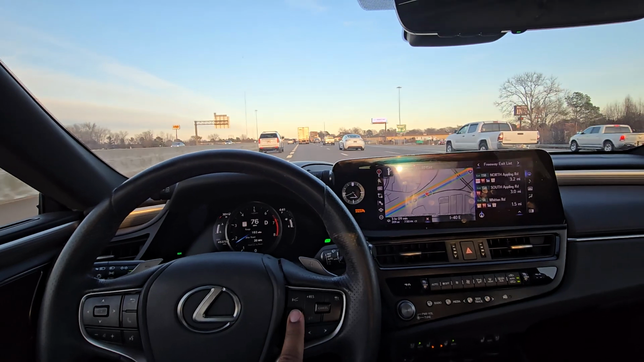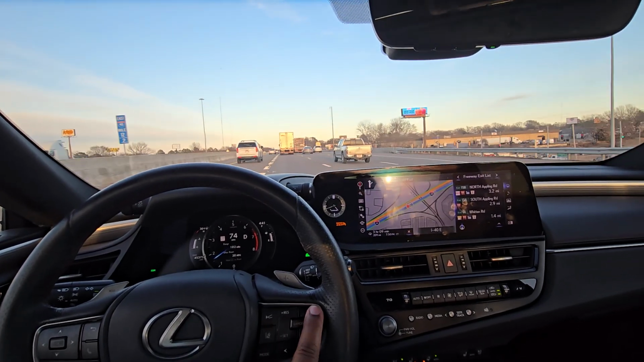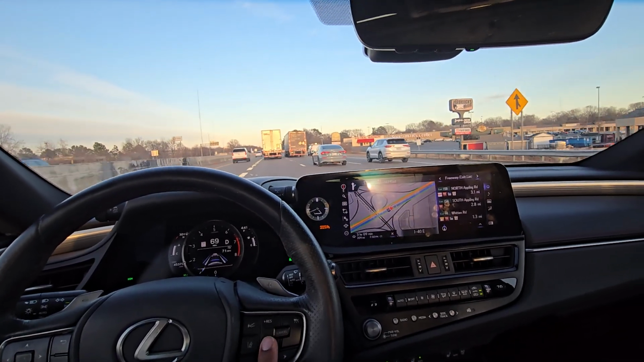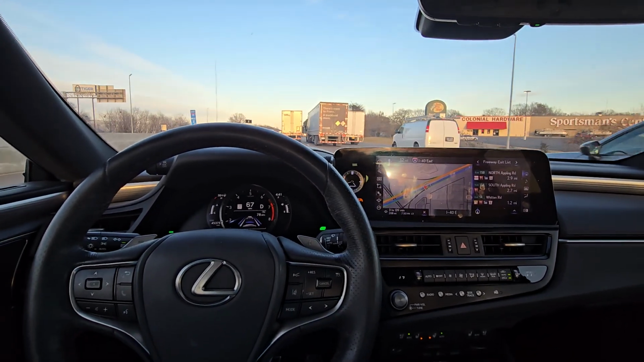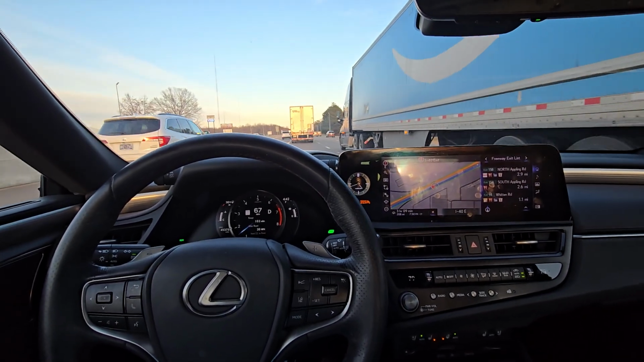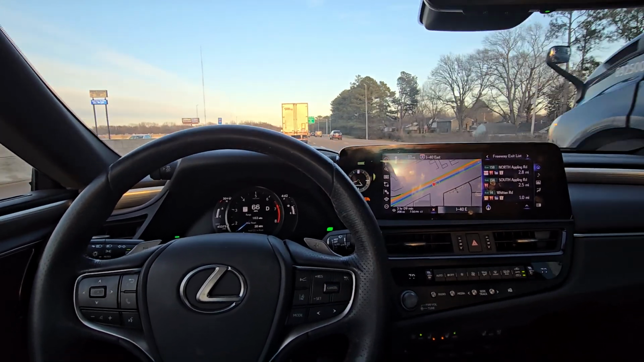Now, why didn't I turn this on yet? Been letting this car drive for me. I don't know where this GPS is taking me.